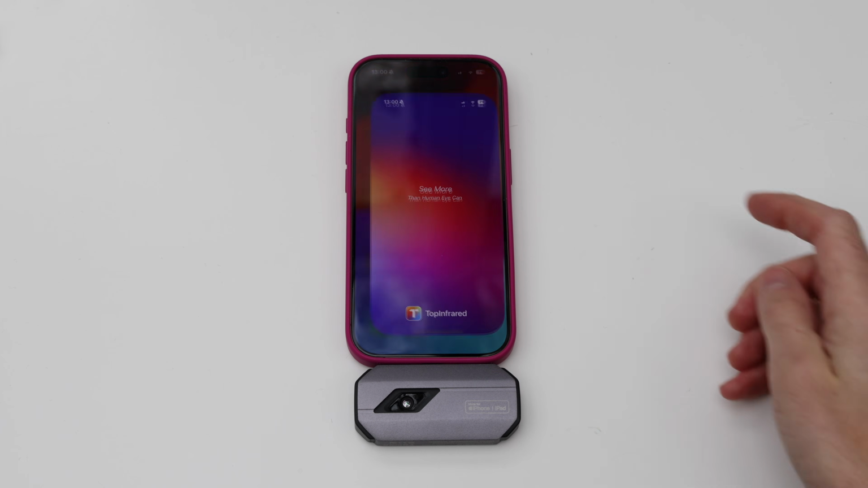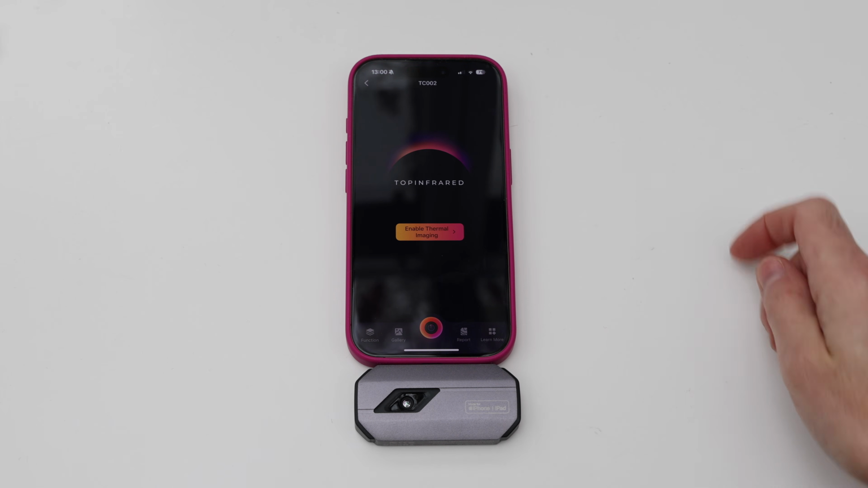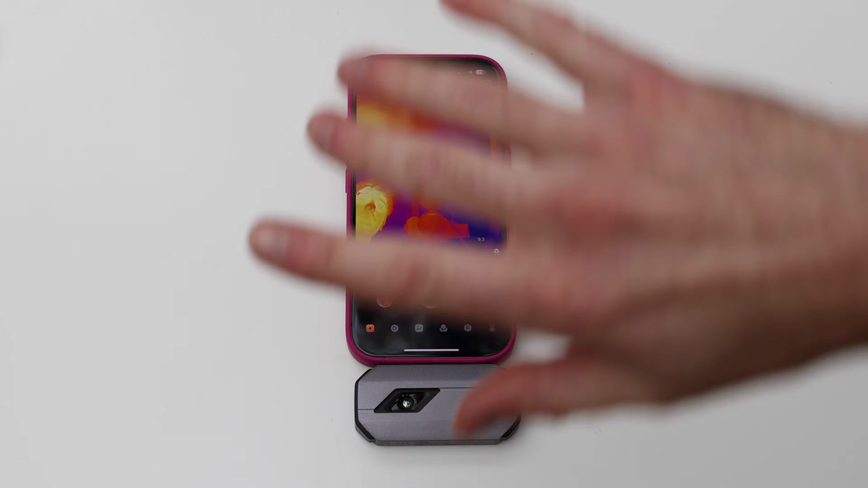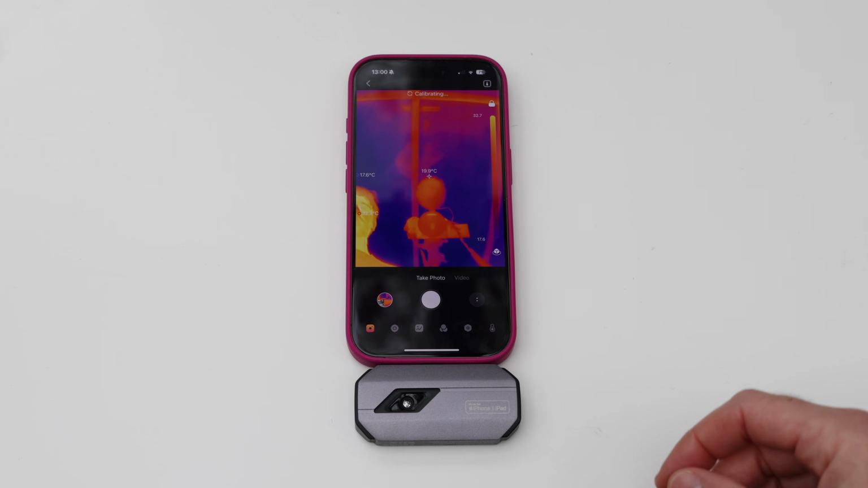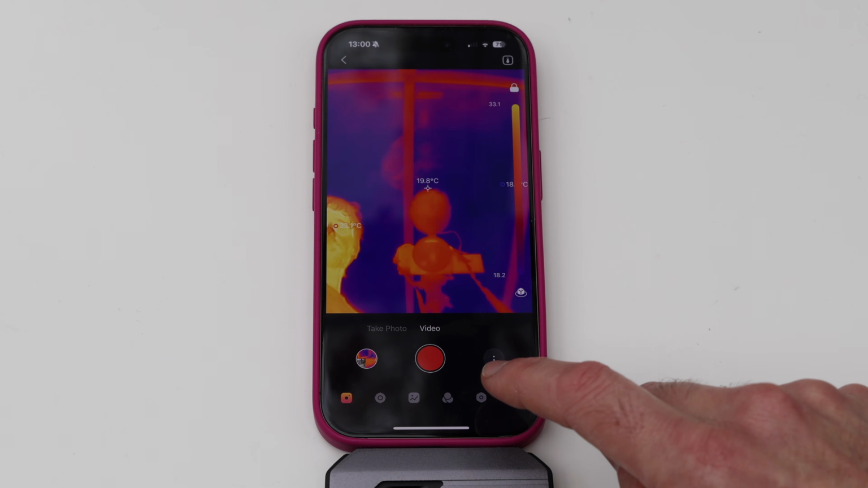If we go to Top Infrared, and then I'll click on wired device, and then enable thermal imaging. And now we can see me and the camera. You can see it does this calibrating thing occasionally, and you hear a little click, click. Here's the camera then, and you've got take photo or you've got video.